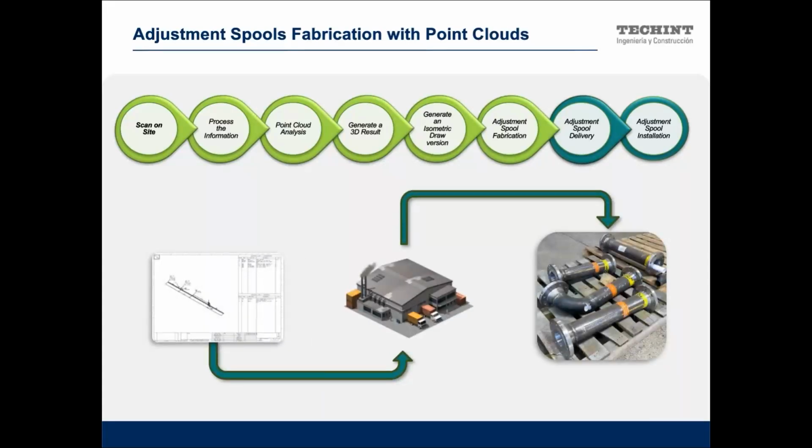So we submit this new version of the isometric drawing. We send it to the spool prefabrication workshop to start the fabrication process, and then we obtain the new adjustment spool with the correct dimensions that we obtained in the field.